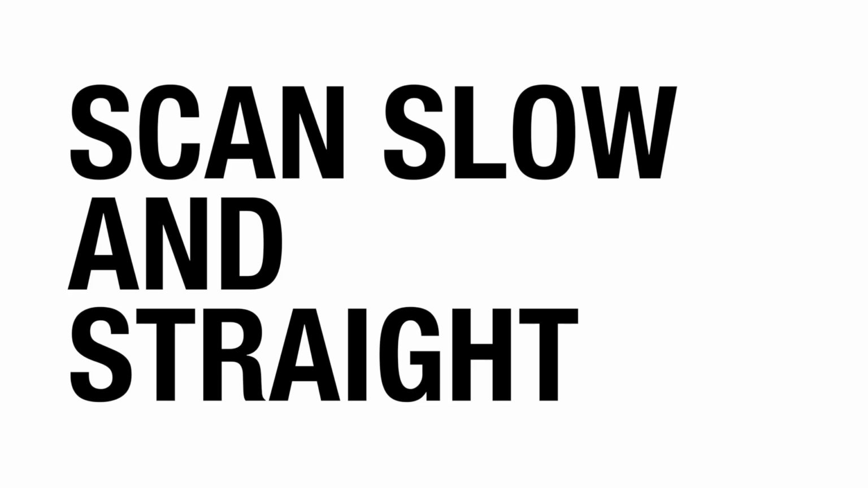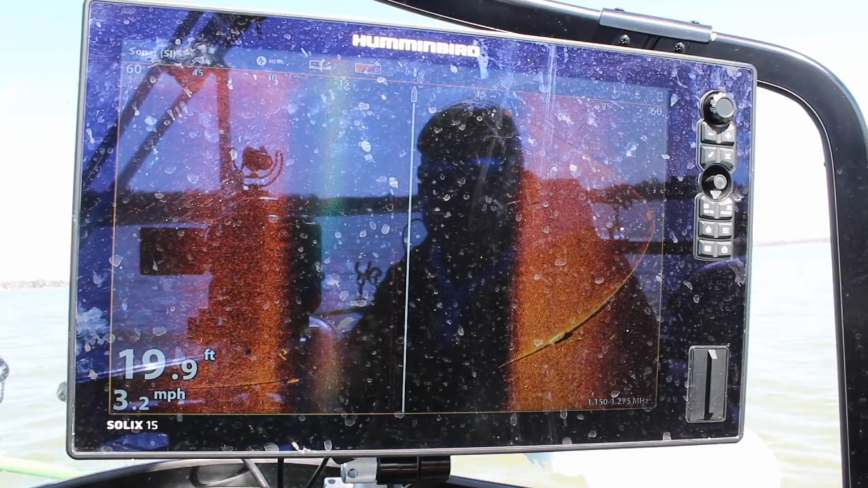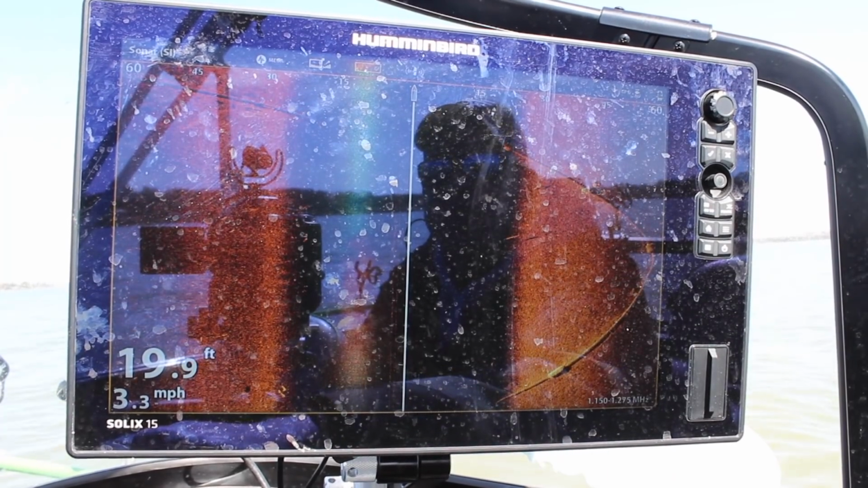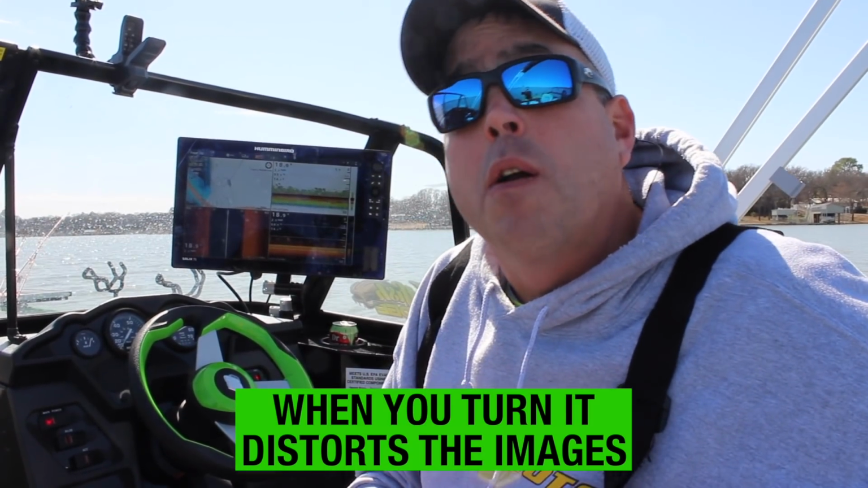Number 2 is that when you're scanning with side imaging, you want to go straight. Slow, straight line, chart speed match the boat speed, and don't turn. Try to stay as straight as you can, because when you turn, those images are not going to be as clear. So scanning in a straight line is going to give you more clarity and better images when you're scanning with side imaging.